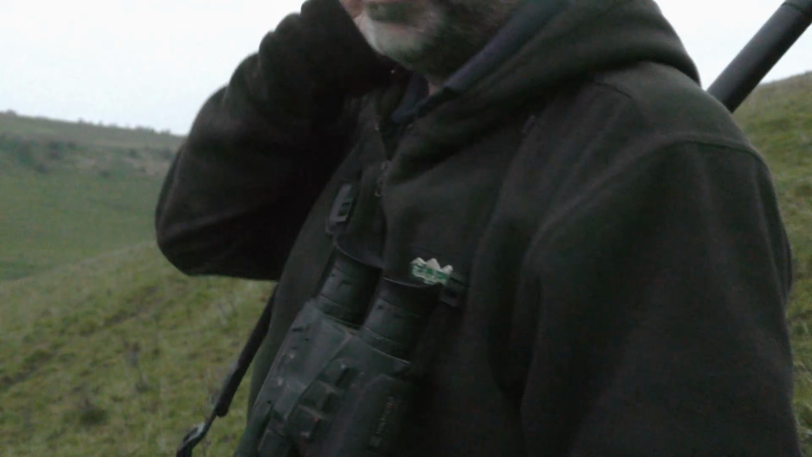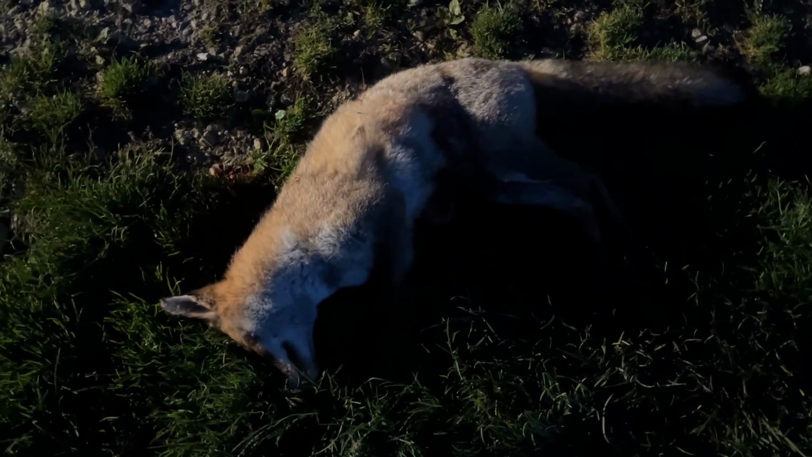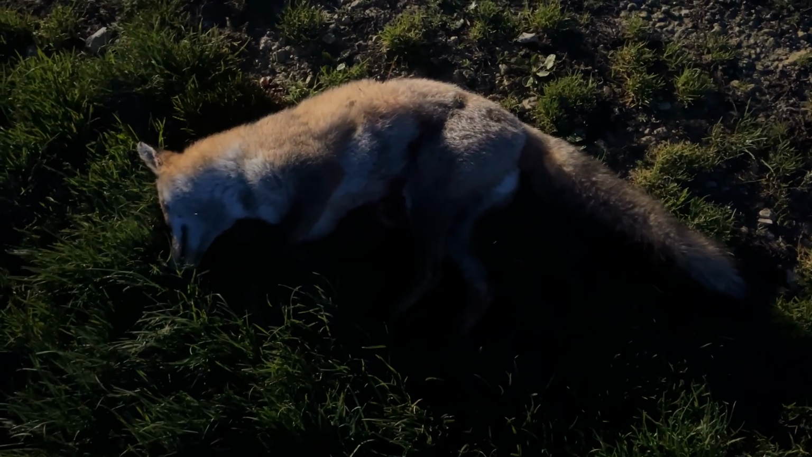Excellent result. There we go, one turkey thief. That's a dog fox. Good, the farmer will be pleased.